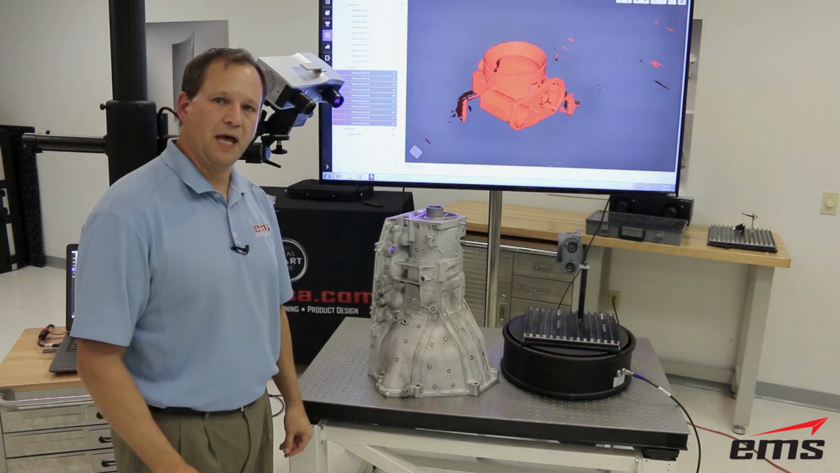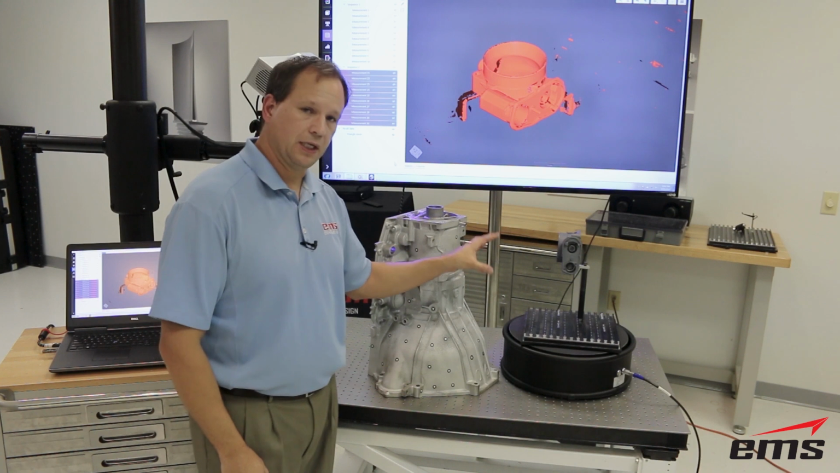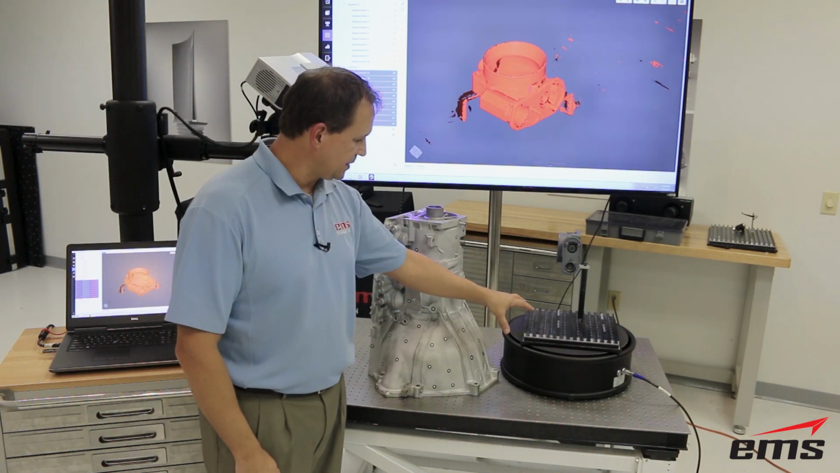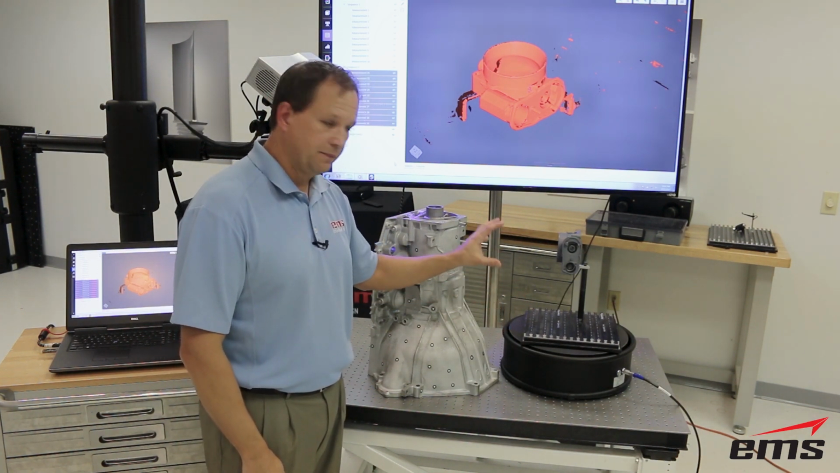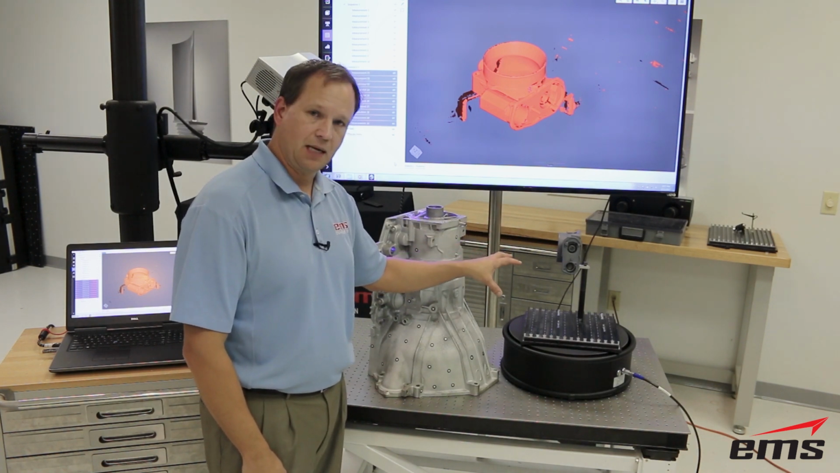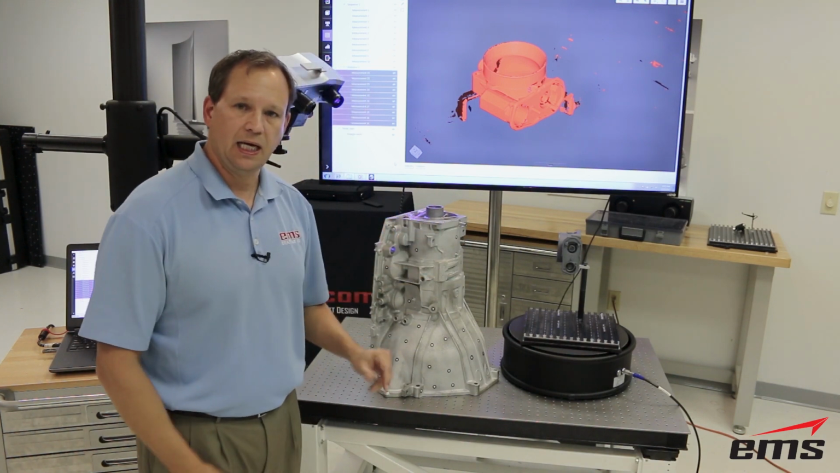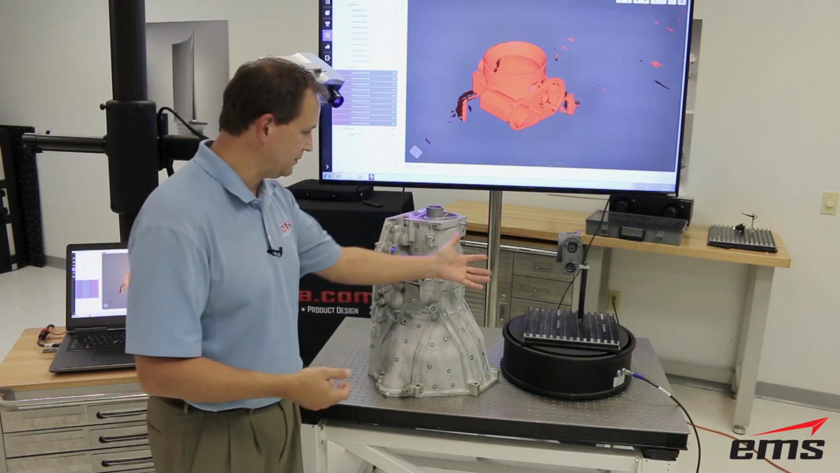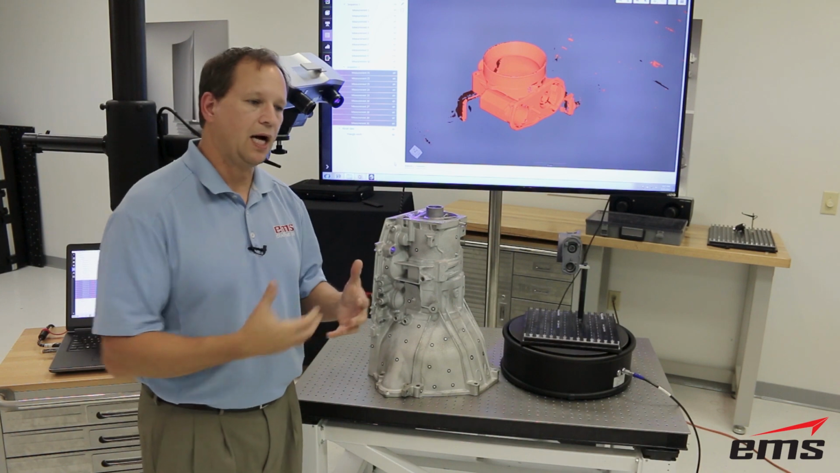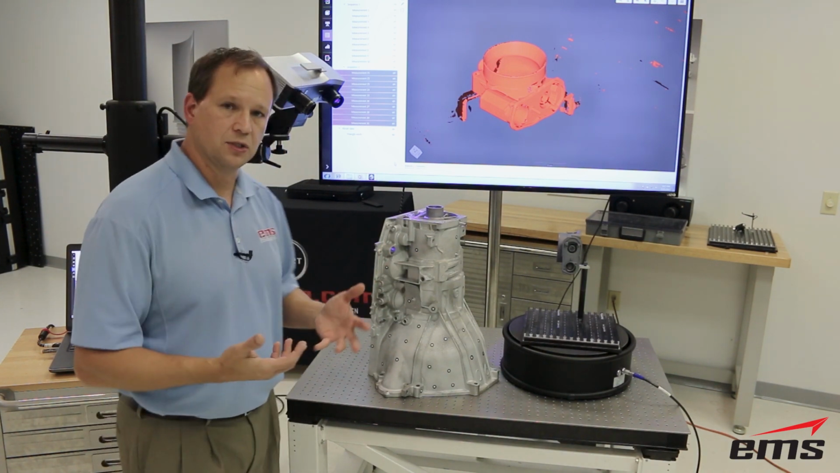Okay, so there's many methods to scanning and aligning the data. The one we showed here was the rotary, and this table will actually hold quite heavy weight, up to a couple hundred pounds. The problem is some parts are just too big. We talked about scanning a car. Obviously, you can't get a car on this table. So how do you scan and move around and align? Well, there's a couple ways to do it.